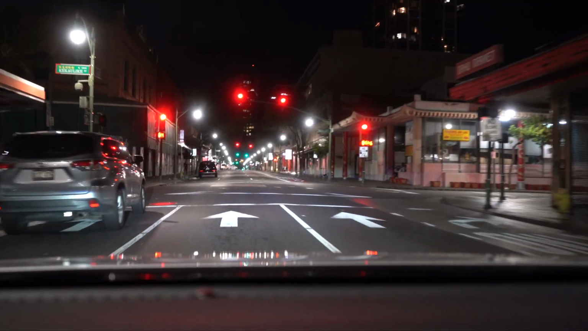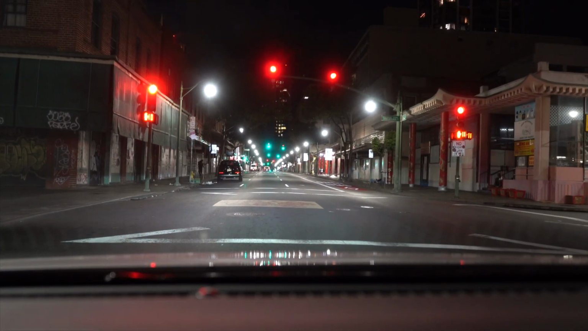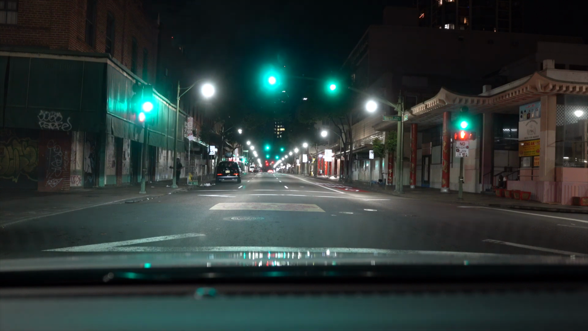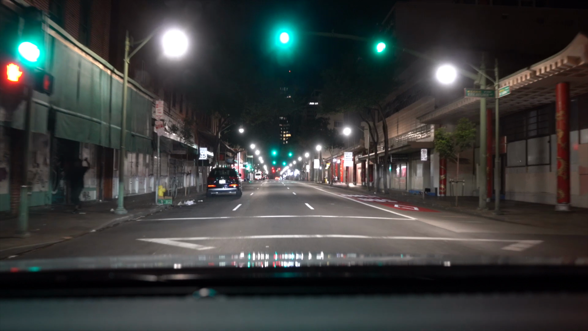vendors doing what they do, which is vend. But like right now, not a lot going on at all. Just people out venturing around. Looks like a guy with nunchucks.